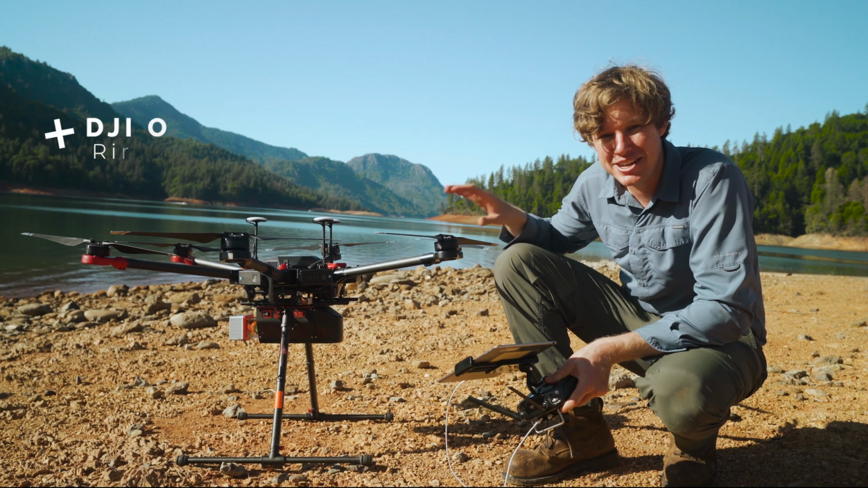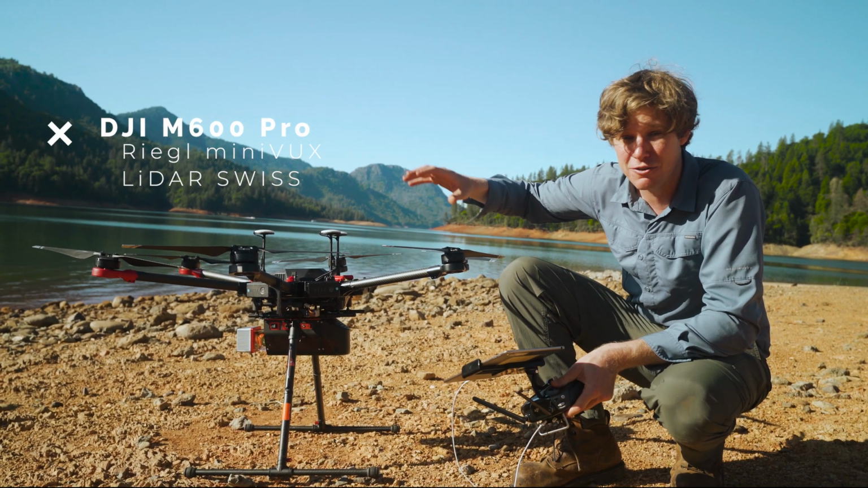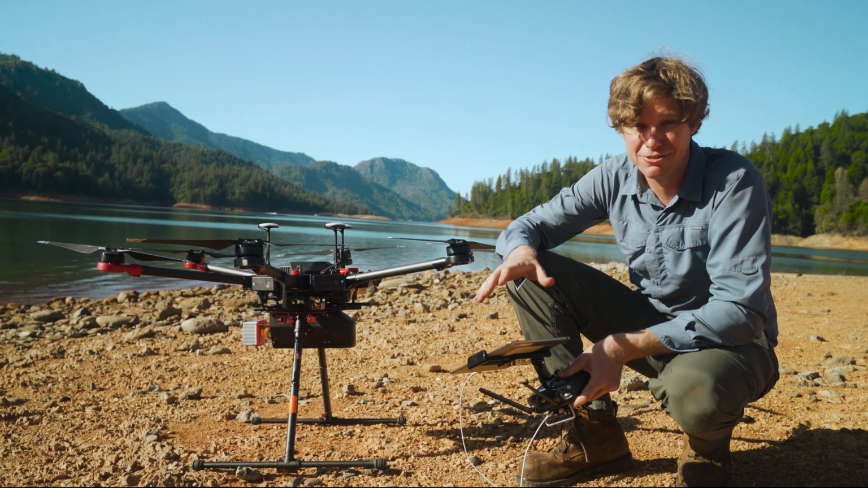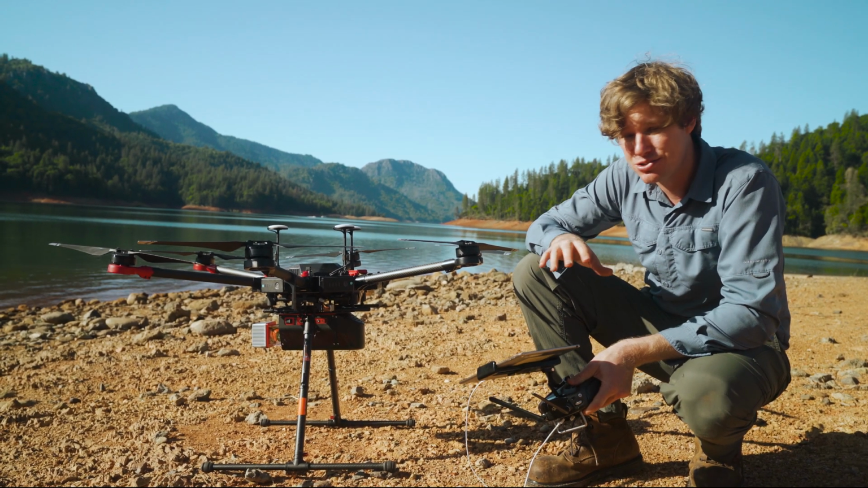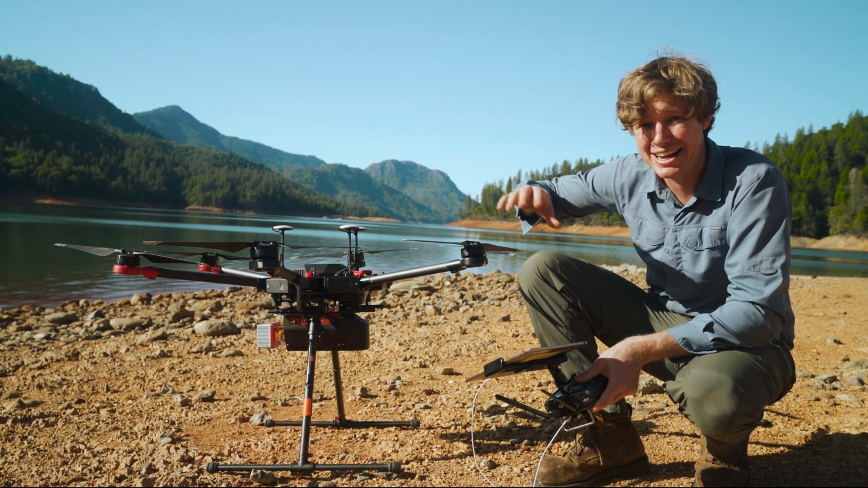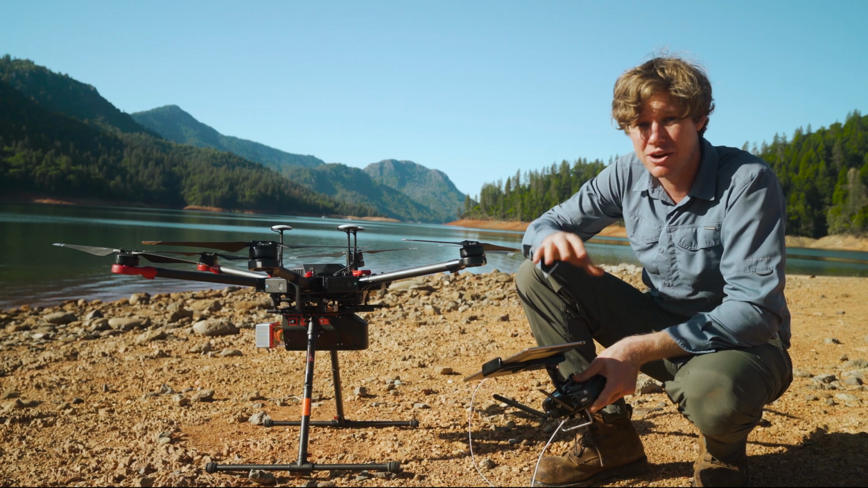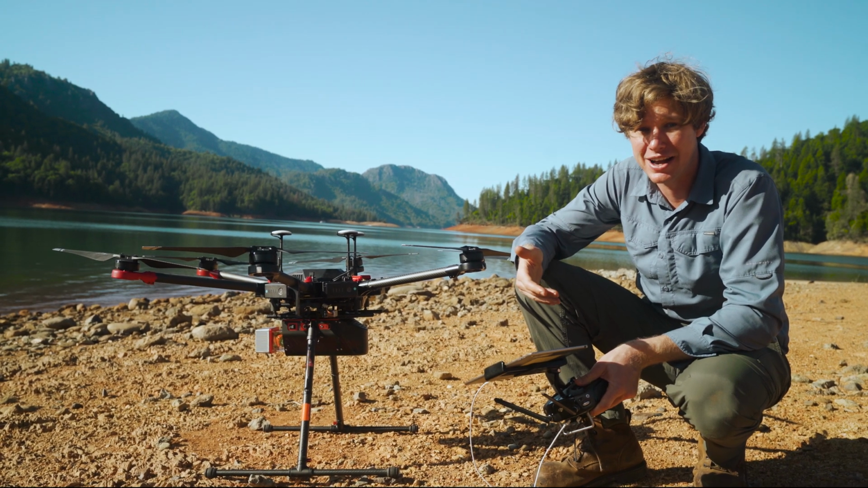So right here we have the M600 drone. It's got the 6 propellers for redundancy, so if one goes out, it still is going to maintain flight. Then on board it has the A3 flight controller, and this flight controller has triple redundant GPSs and also triple redundant IMU. And what that means is if one of those fails, it automatically switches over to the next one and maintains the autopilot.